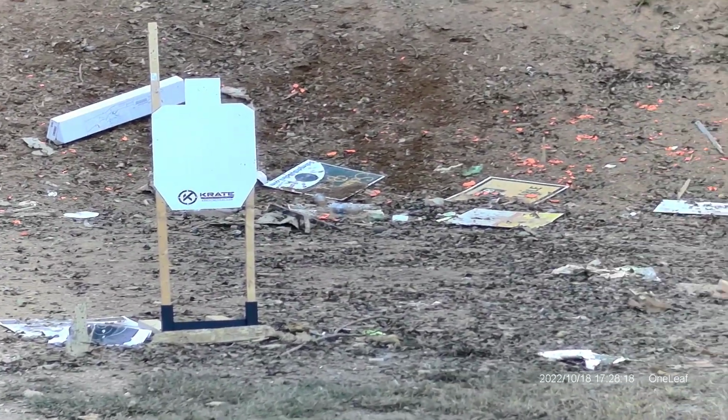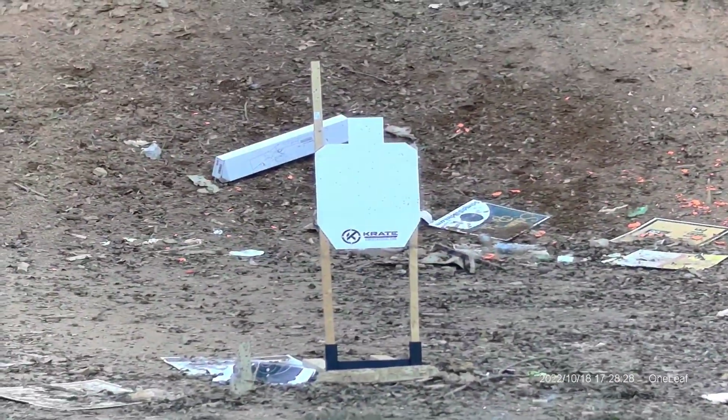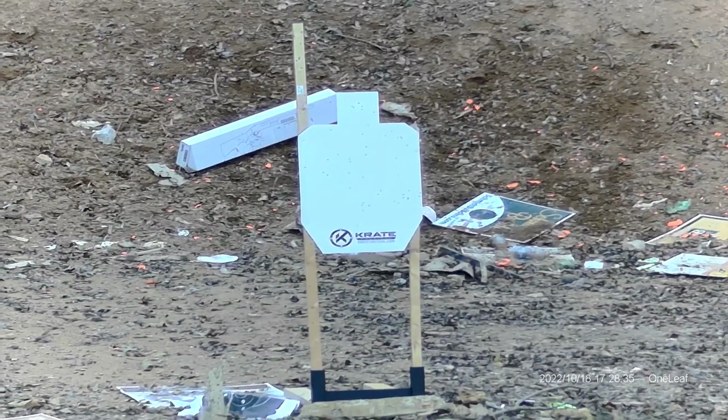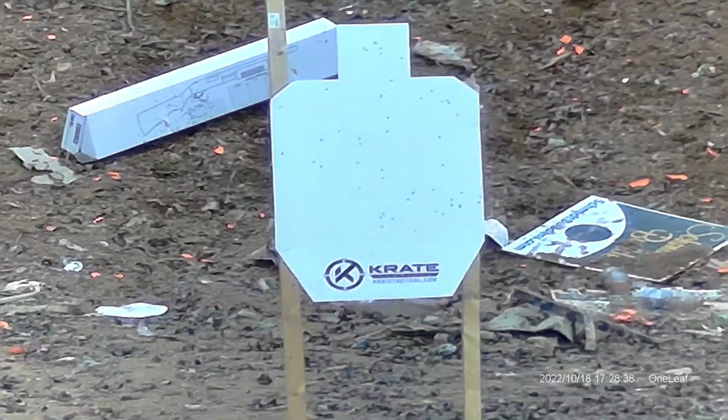This is the quality of the video during the day. This is how it looks. There are 3 different zoom options. I can't remember the exact magnification, but that's how it looks when you zoom into the first one, and then when you zoom into the third option, you get that much closer.